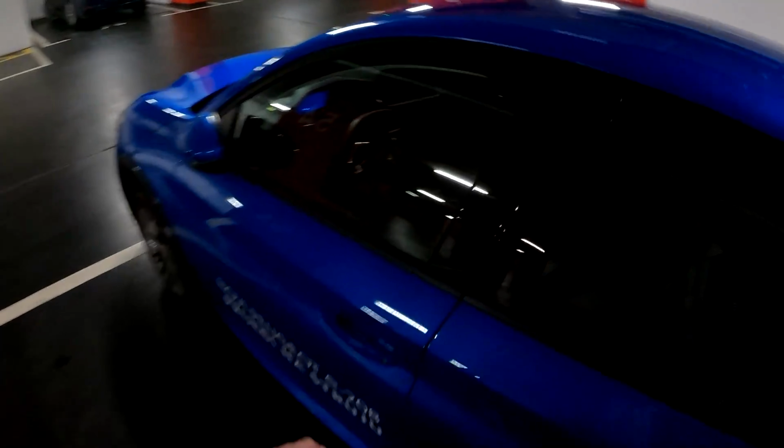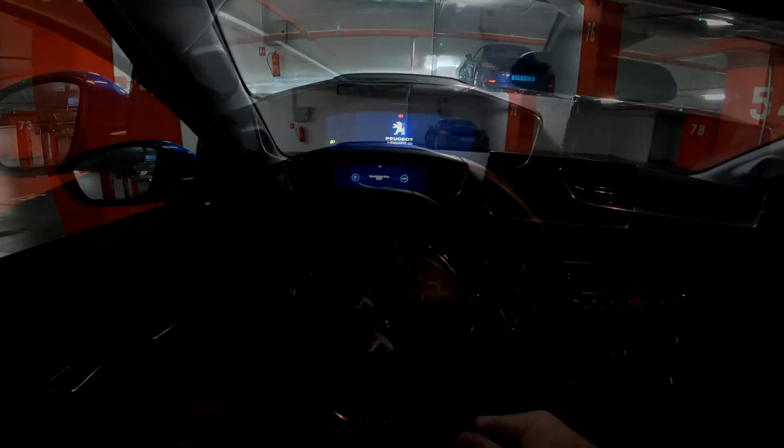Now let's step inside this beautiful and modern interior, and I do need to unlock the car for that. So here we go. You are greeted with nice materials. We have the imitation of carbon. We do have this very nice driver oriented interior with a small steering wheel and these lovely seats. So let's step inside, and without further ado, let's go for a drive.